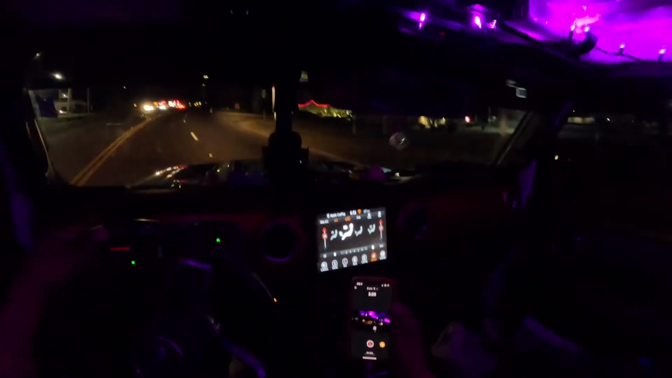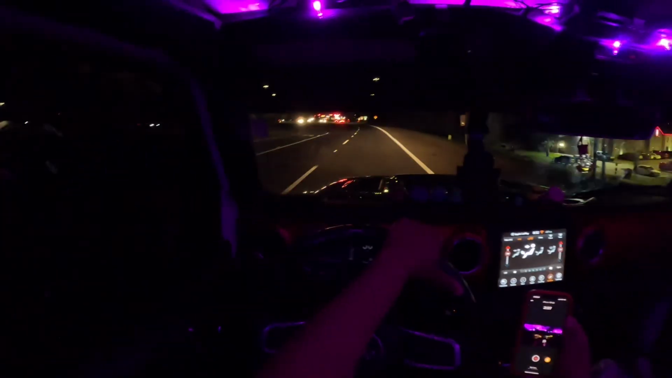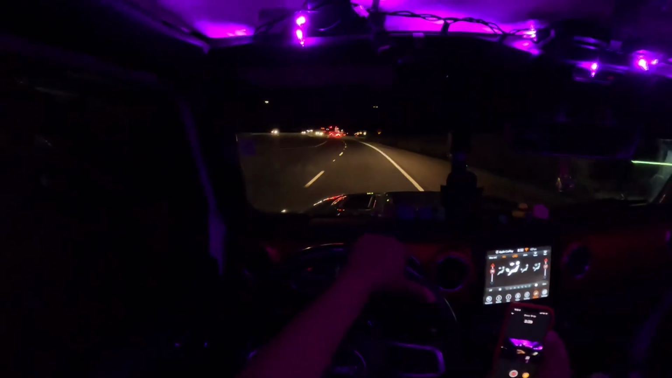I do got my GoPro linked. I got it pulled up on my phone, that way I can make sure my GoPro is steady for y'all and all that good stuff. So yeah, but like I said, can't nobody see inside my Jeep.